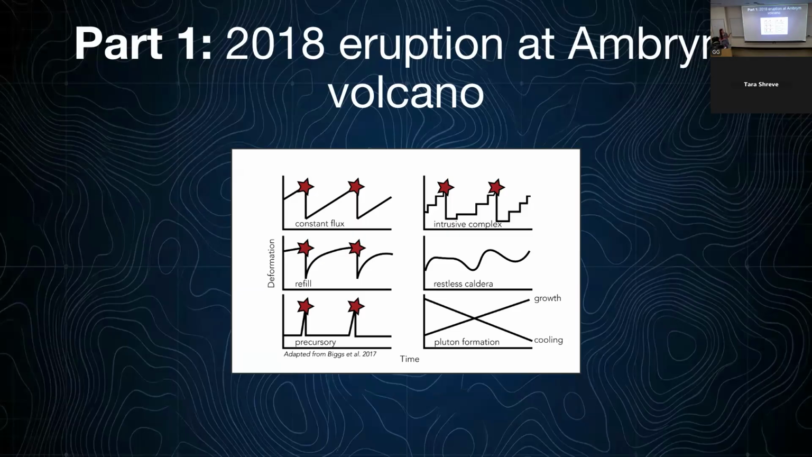And here's just an example of some of the types of deformation that can be measured prior to eruptions at these closed system volcanoes. This is due to an influx of magma into the storage region, causing pressurization and uplift prior to an eruption.